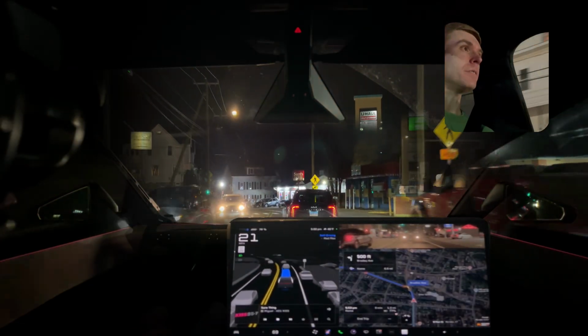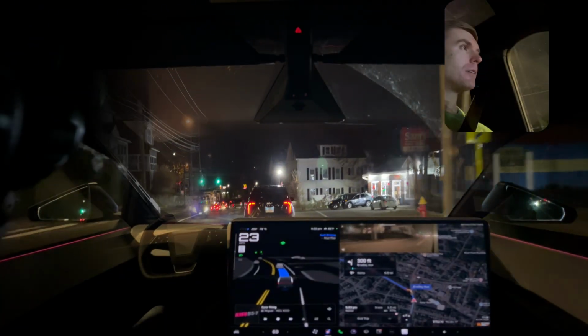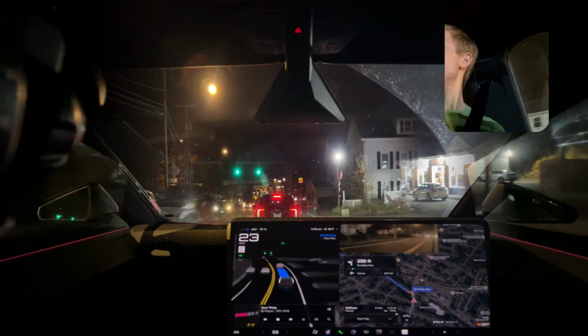I like that we're in medium for ride height. That's pretty comfortable in the Cybertruck. Going over mild bumps and things, you don't really feel them at all.